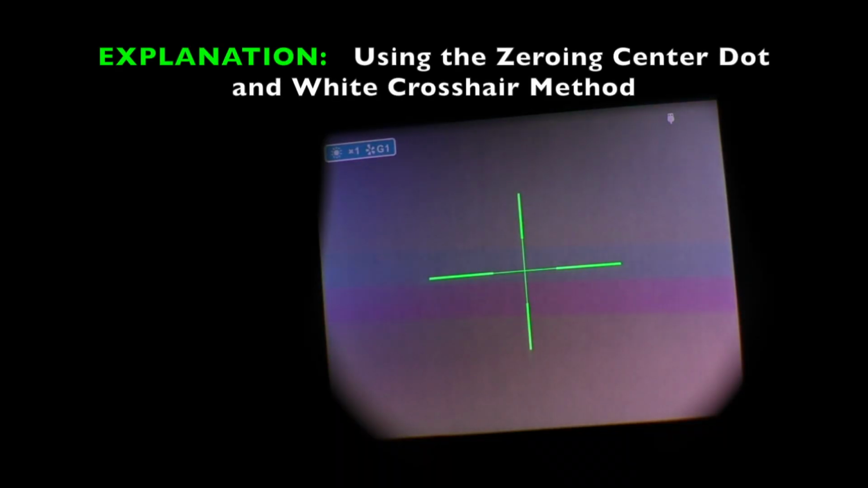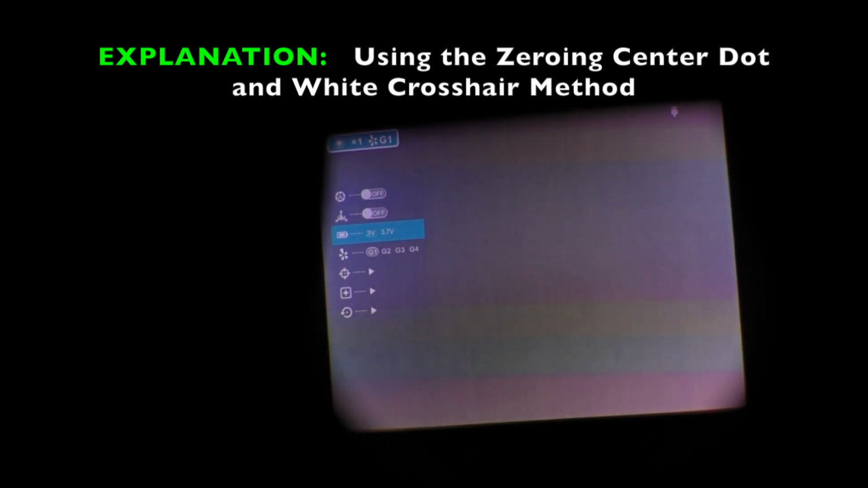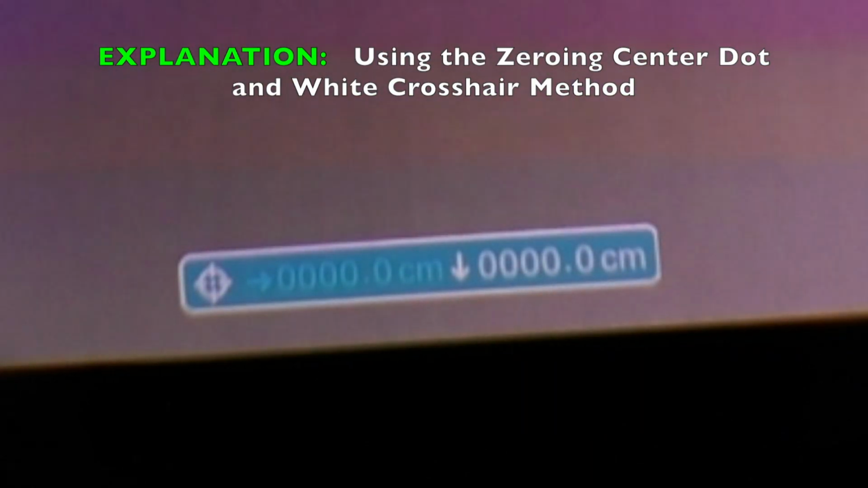Okay, here's another method of zeroing the Bering stimulus. I'm no longer at the range, but I got to thinking about this later and thought that perhaps me saying the adjustments are opposite in scope versus what you want to move the bullet on target. Bering has incorporated a one-shot zero feature in their zeroing menu. So if we go to the zero menu, we are at true center, 0.0 centimeters on left, right, up, and down.